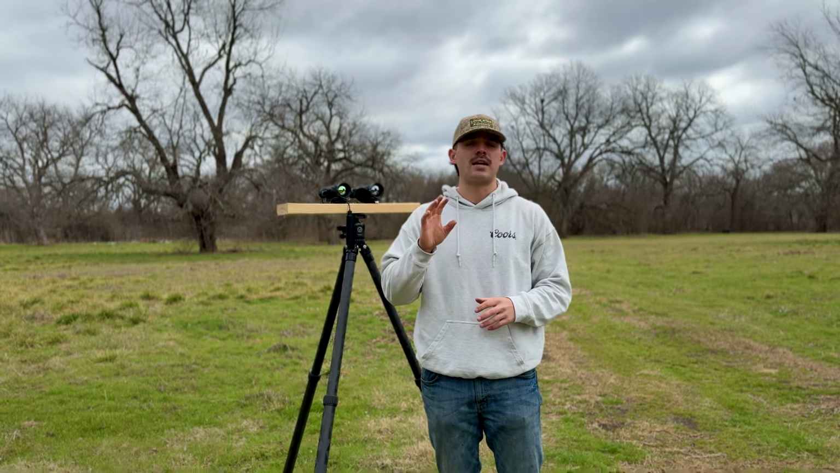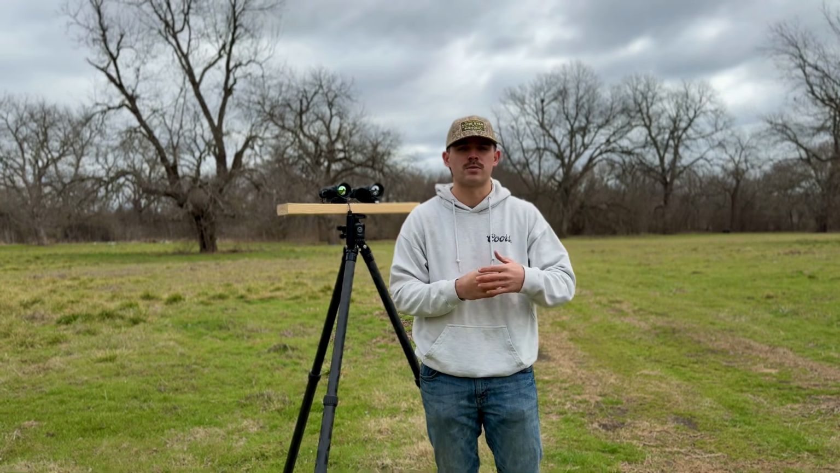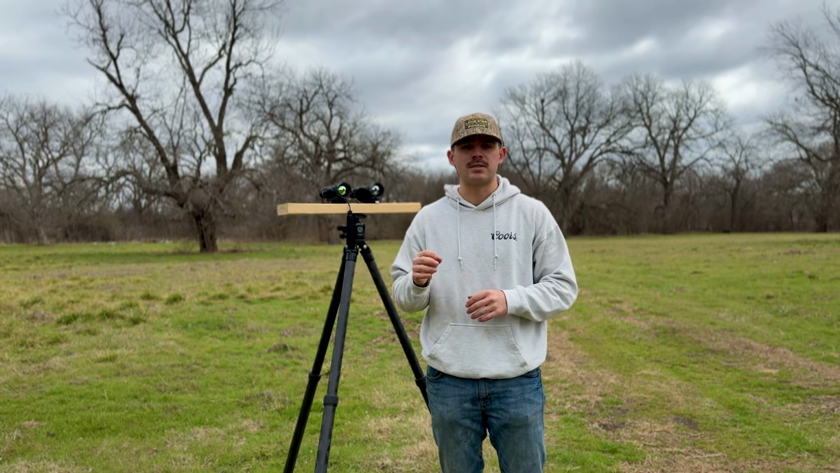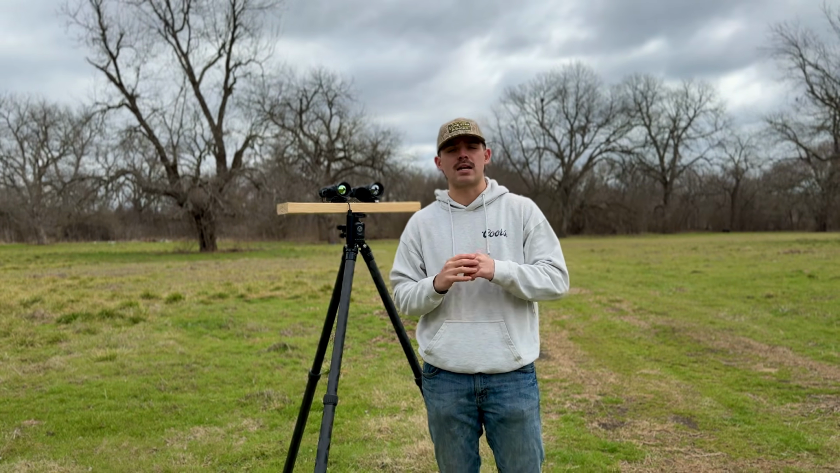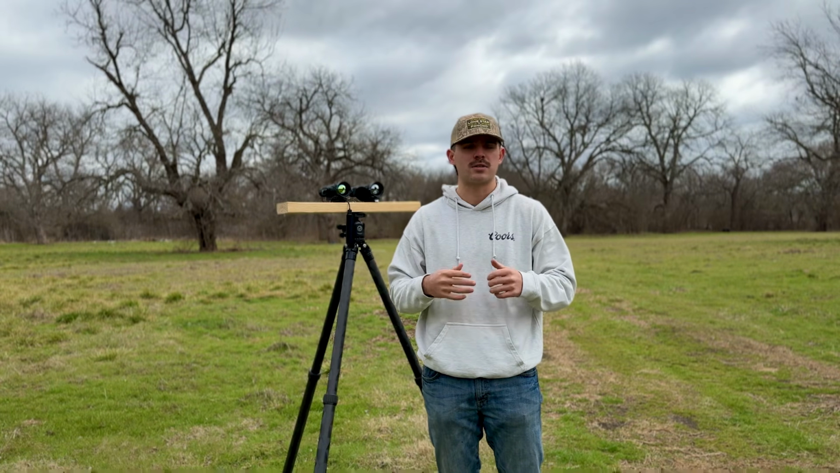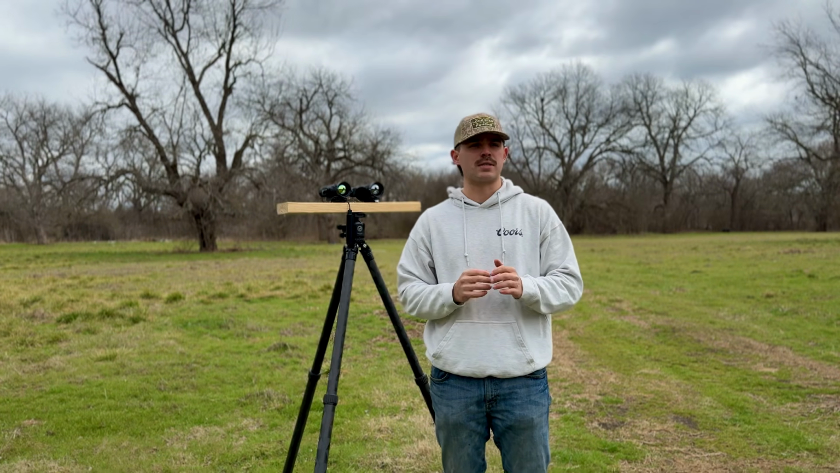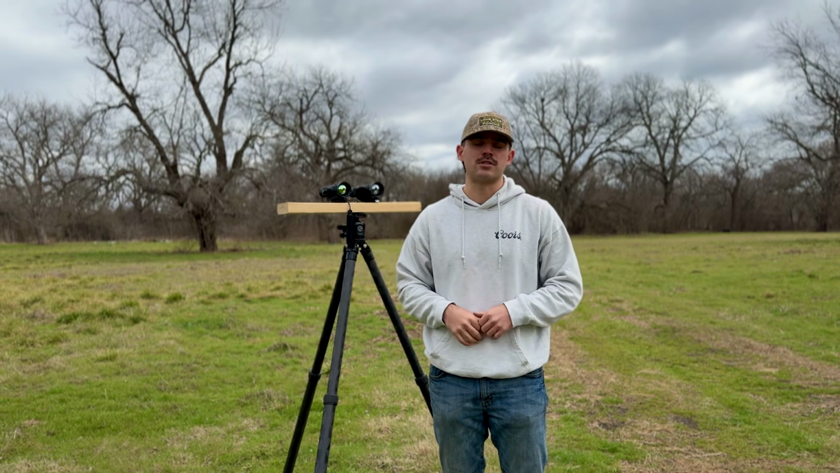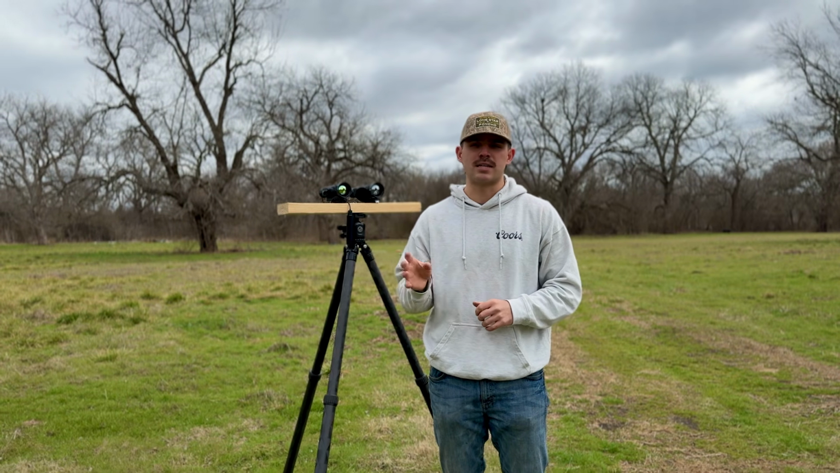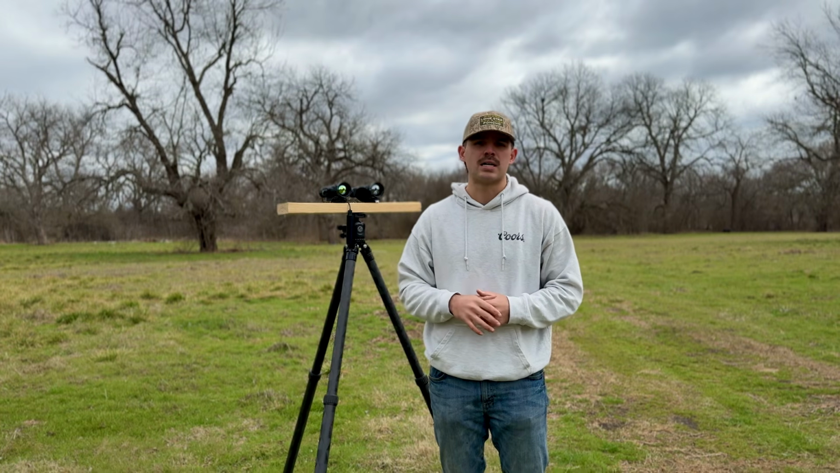Now, if you're going to be hunting out, for us, West Texas, where you're hunting big open fields, I would say spend the extra money, get the LRF with the BC. That way you can lob those shots out there at coyotes, or even if it's a lone boar and you just want to see how far you can shoot and how good the BC is, which we will be doing hopefully soon. Go ahead, spend the extra money, get the LRF. It's worth it. I love it.